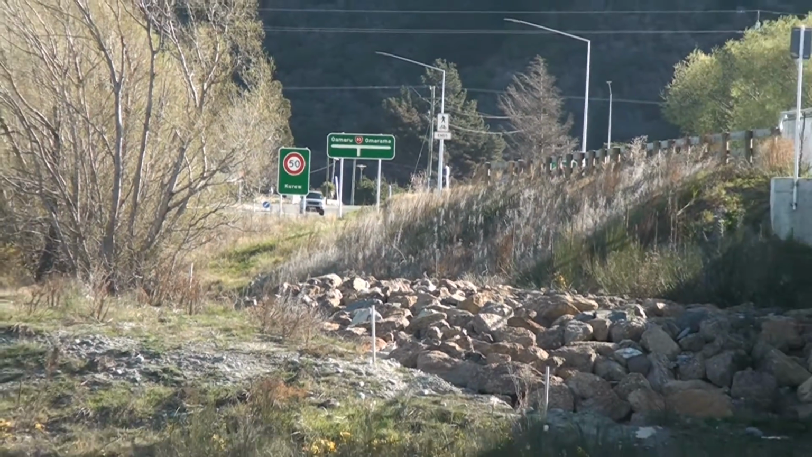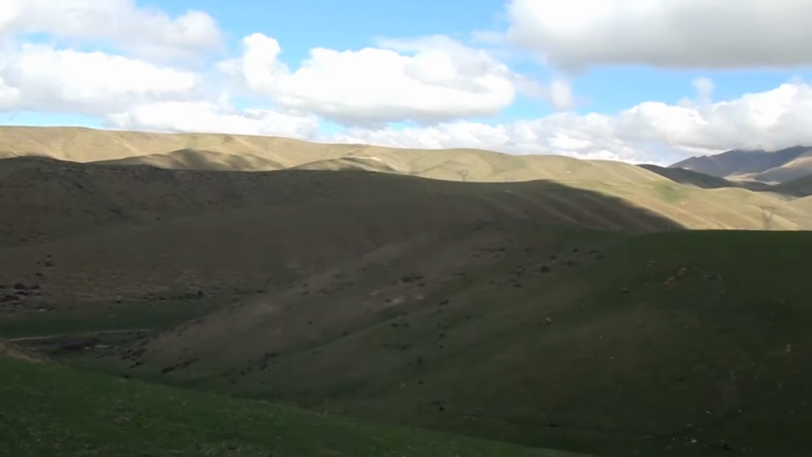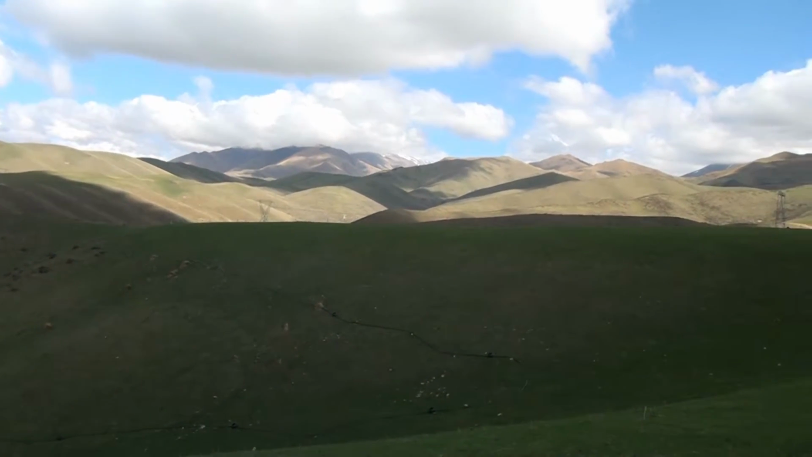Not a problem on this side of the river as such yet. They are a huge concern. There are low numbers popping up here and there, and ECAN are putting plenty of hours into trying to keep them under control. But yeah, the potential is, it's a good habitat around here for them, so they could certainly establish themselves and become quite a problem. We've really got to keep a lid on them, if not knock them right back.